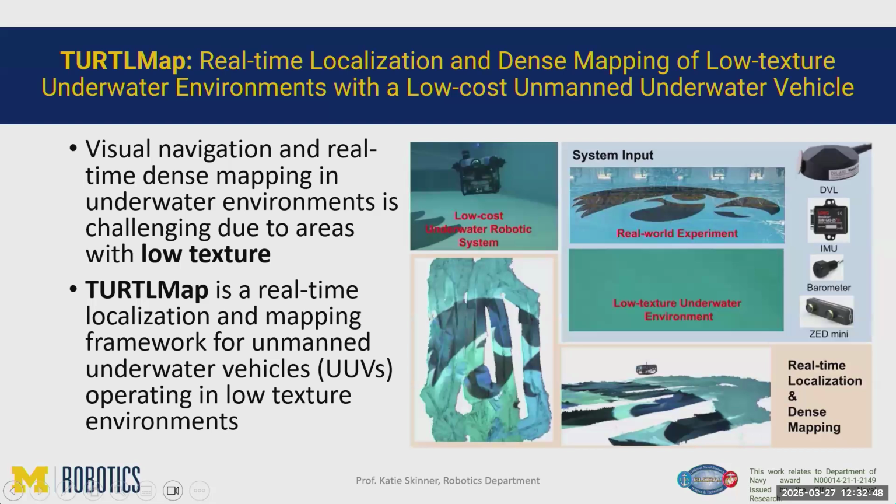This work was funded by ONR. The goal of our work was to do real-time localization and dense mapping in wave conditions and shallow water environments, kind of challenging low texture areas where you might be in a sandy environment where there aren't a lot of features to track. Visual navigation and dense mapping in these types of environments is really challenging because visual SLAM methods right now rely on having interesting features to track, match them across different viewpoints, and build a 3D model. So we were focusing specifically on this challenge of low texture environments.